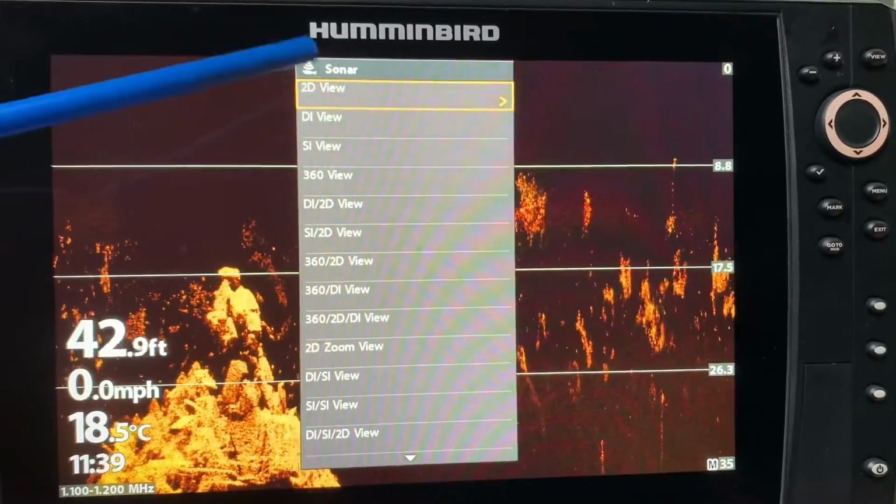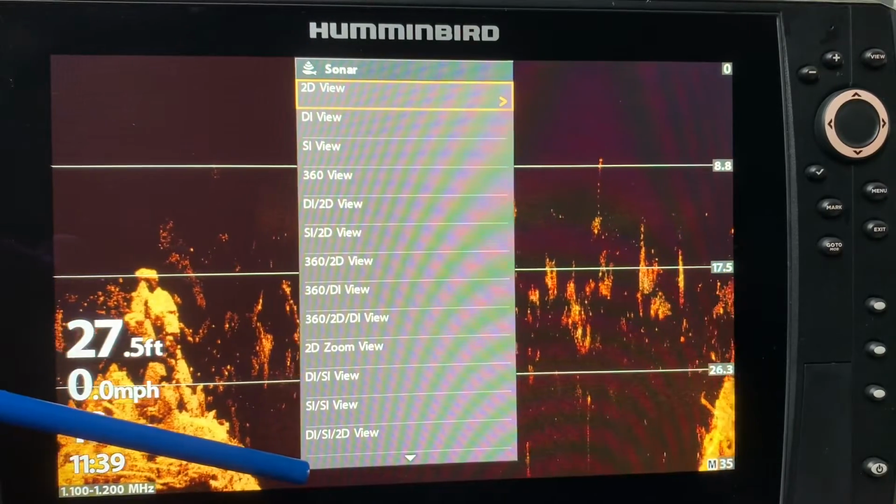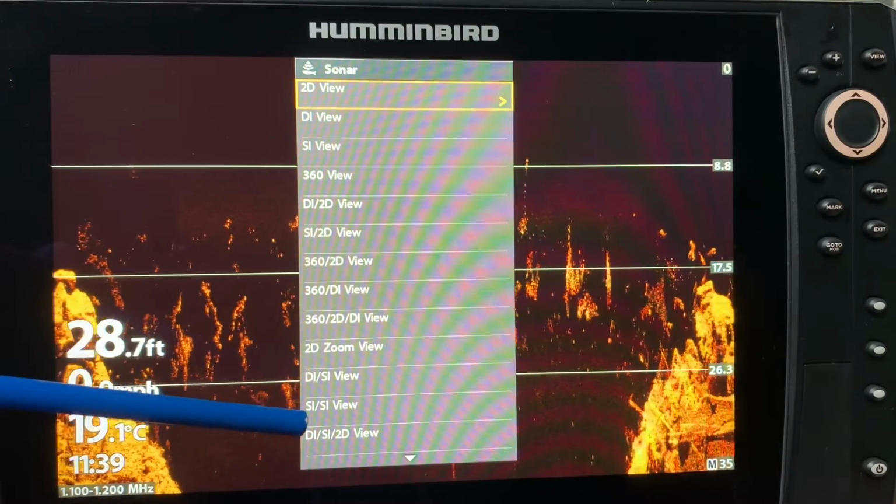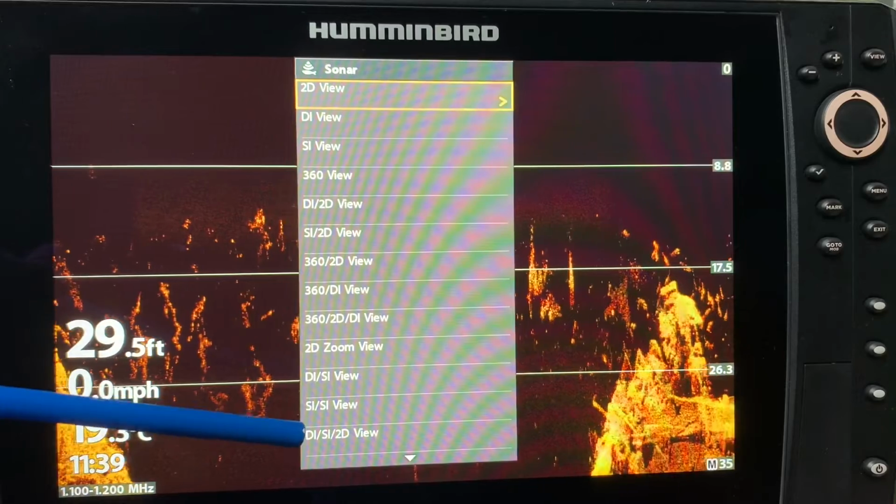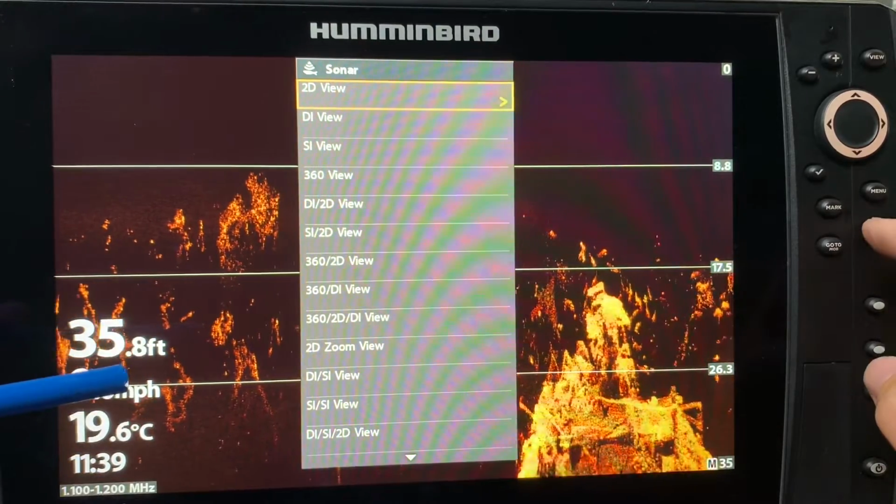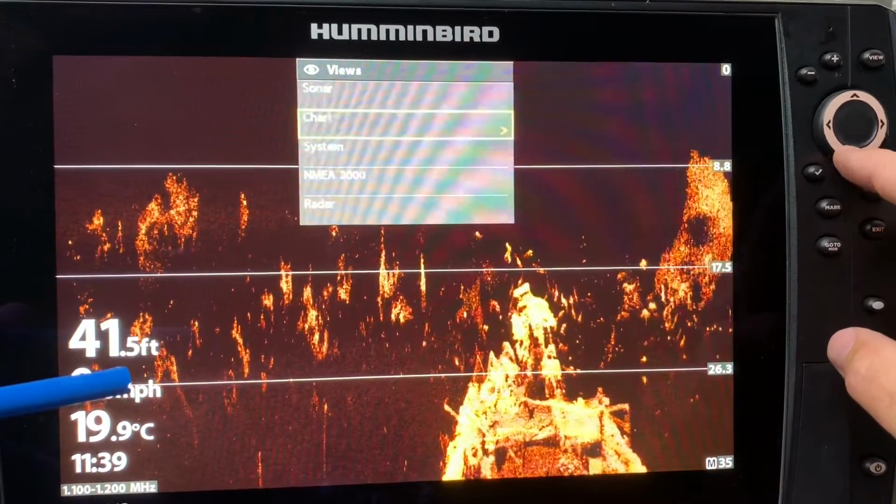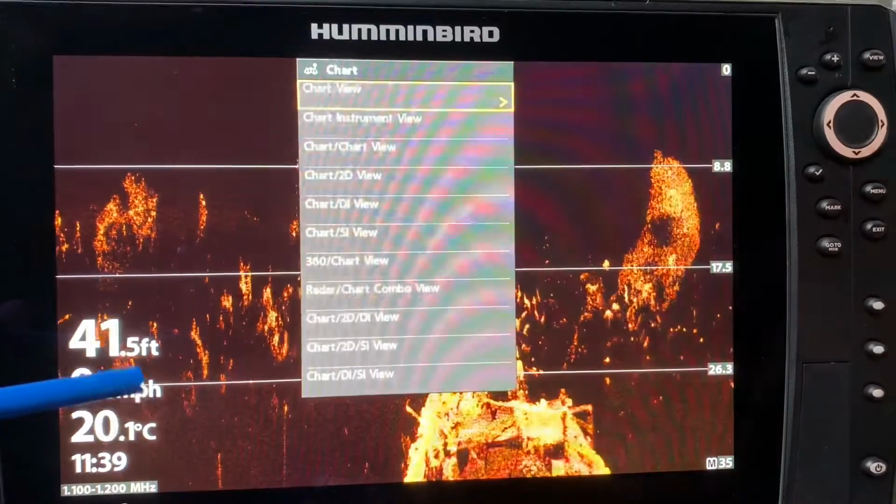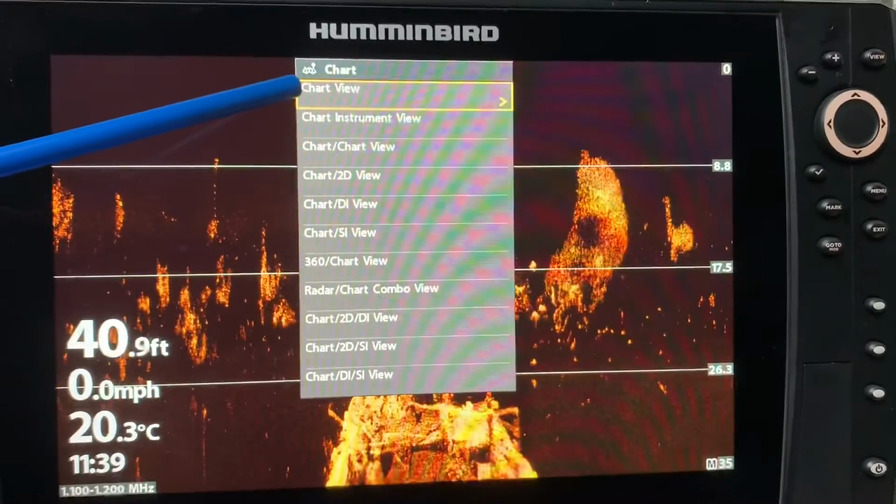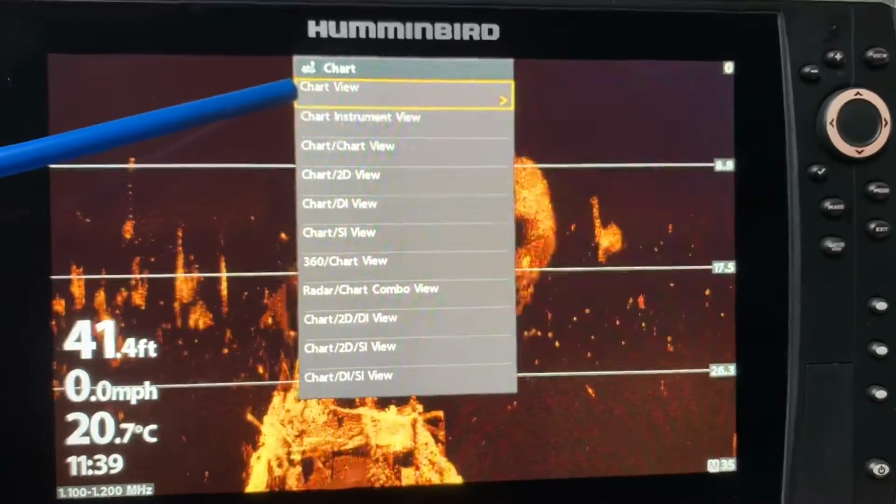When I selected the sonar views, I want you to notice that I did not have any of the mapping options. So in order to get the mapping options, I have to exit out of the sonar view. So now I am going to exit out, and now I can go down to chart, and I right click on chart, and now this is going to show me all of my chart views. Chart is another way of saying map, obviously.